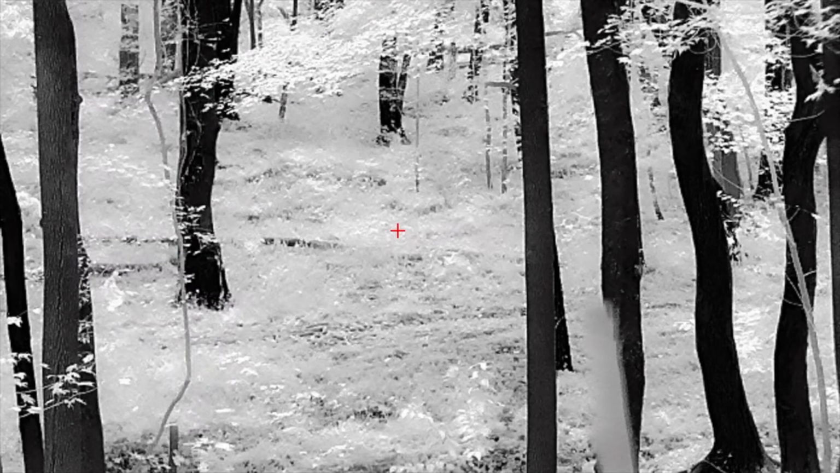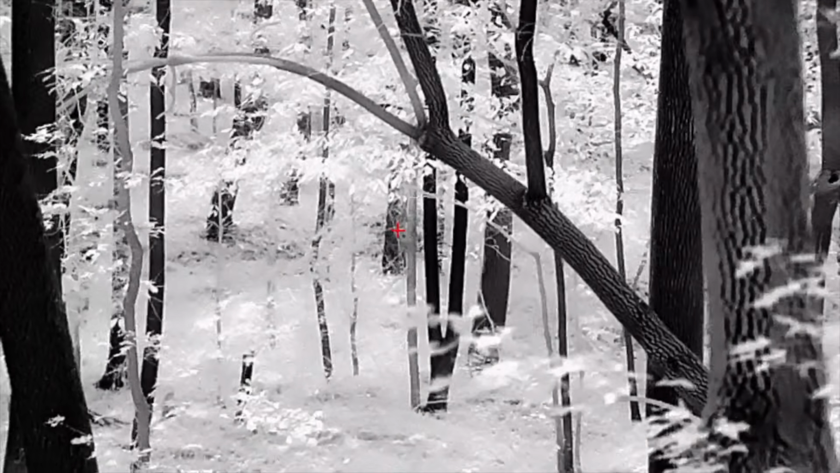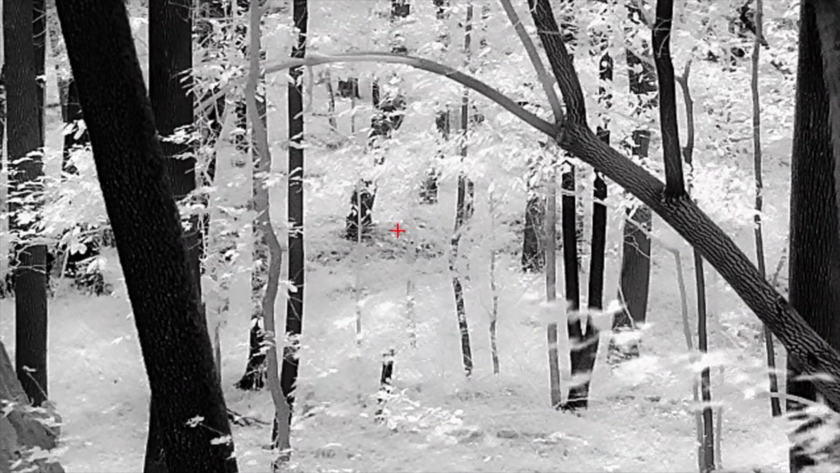Because I think he's going to slow roll. So guys, this dog is somewhere to the right. We heard this guy. He just gained a good bit of distance on us.